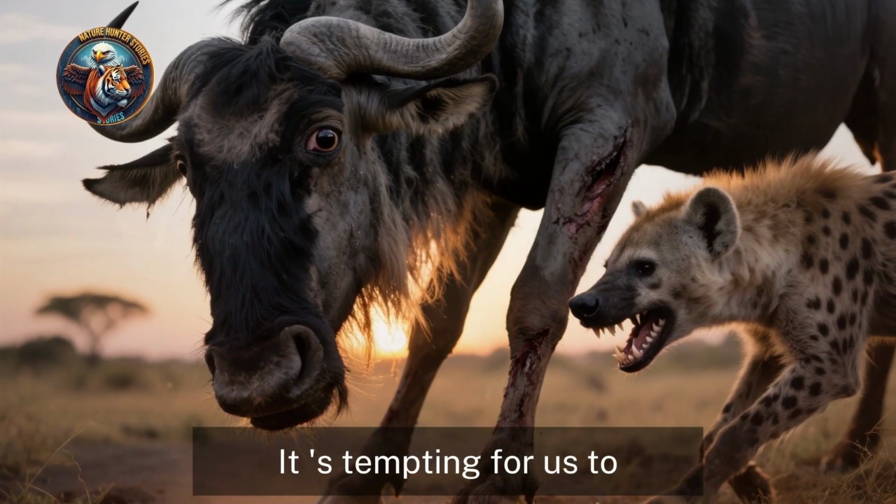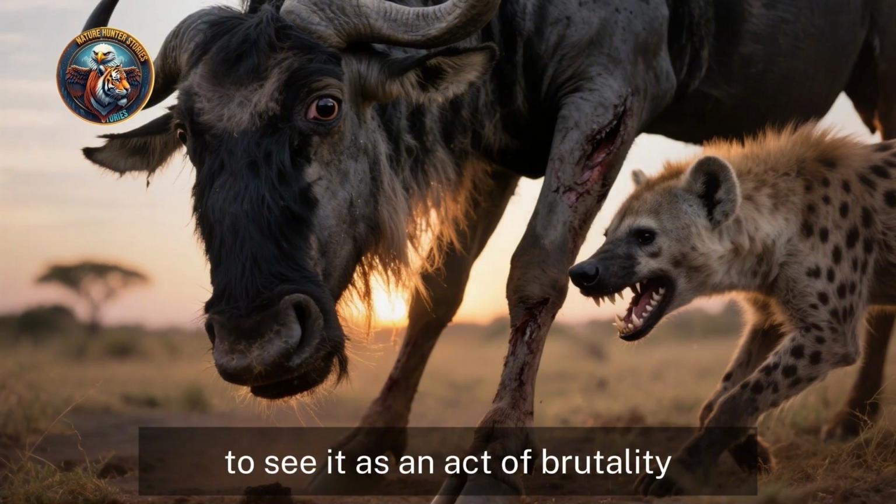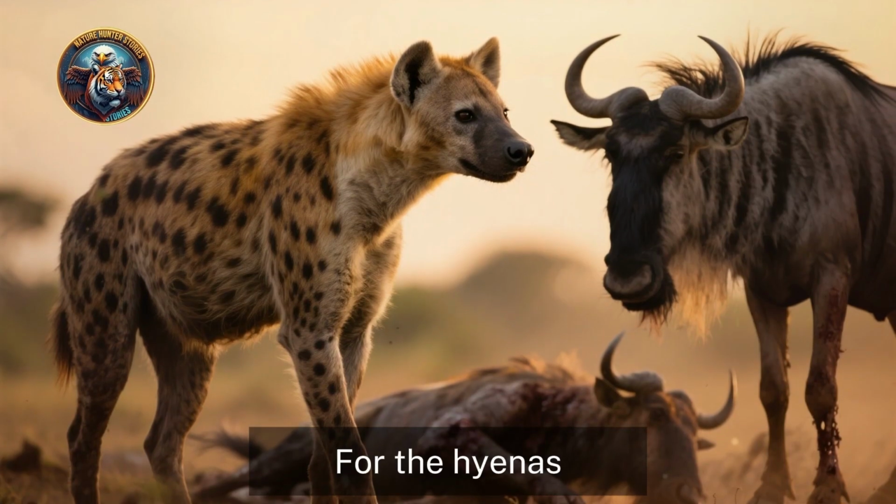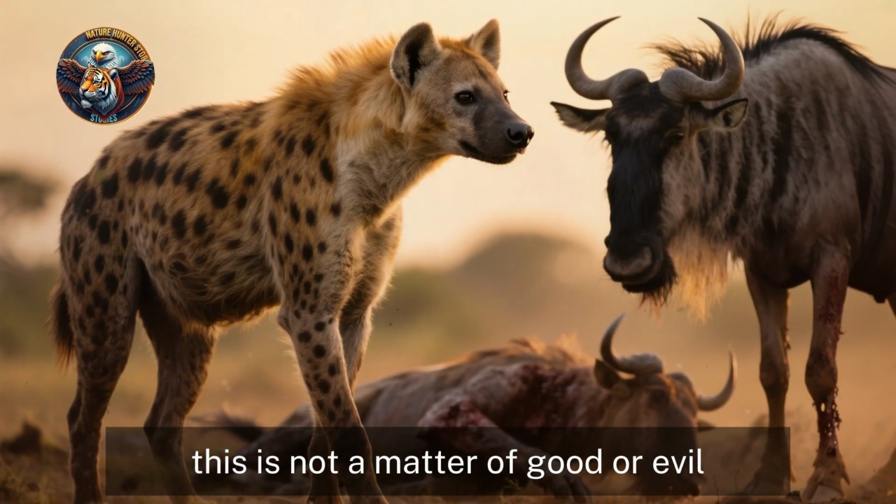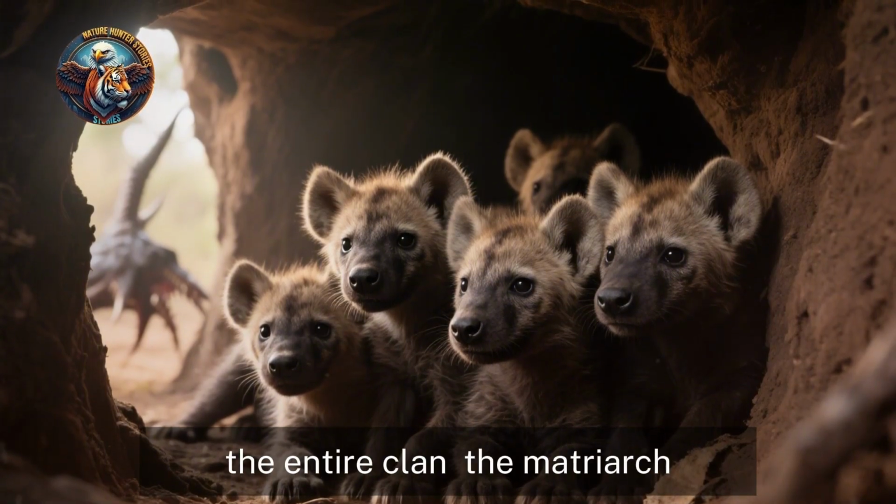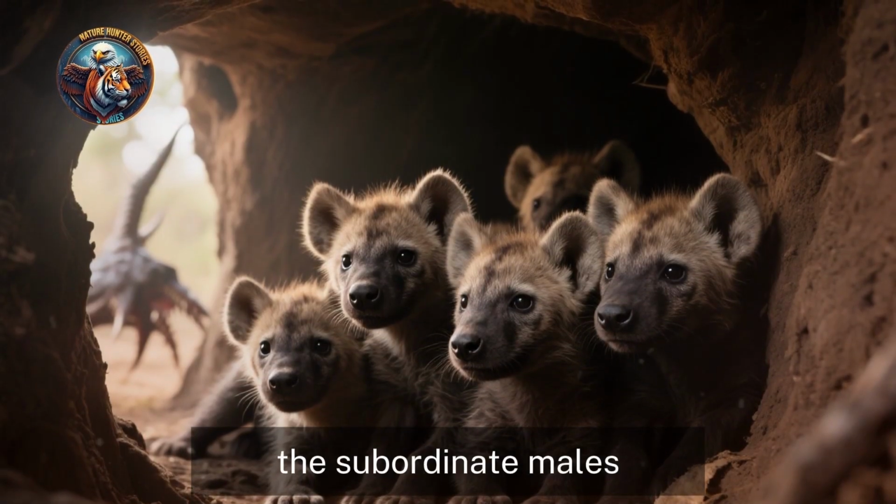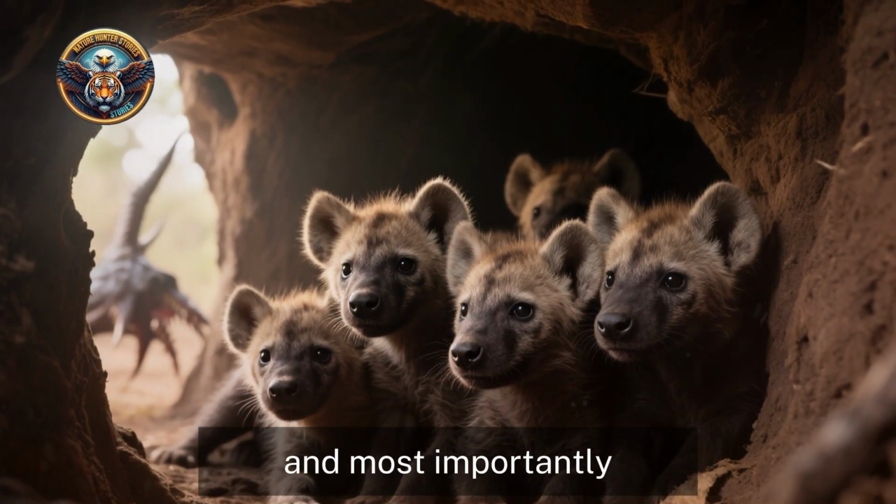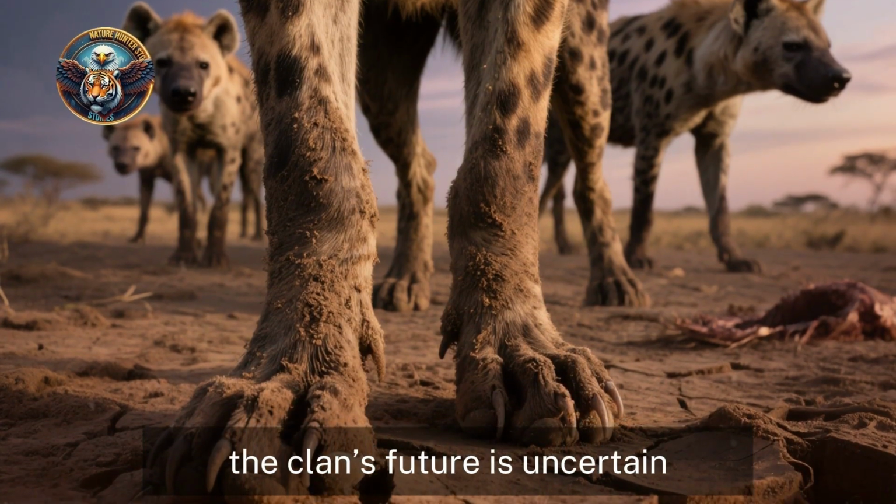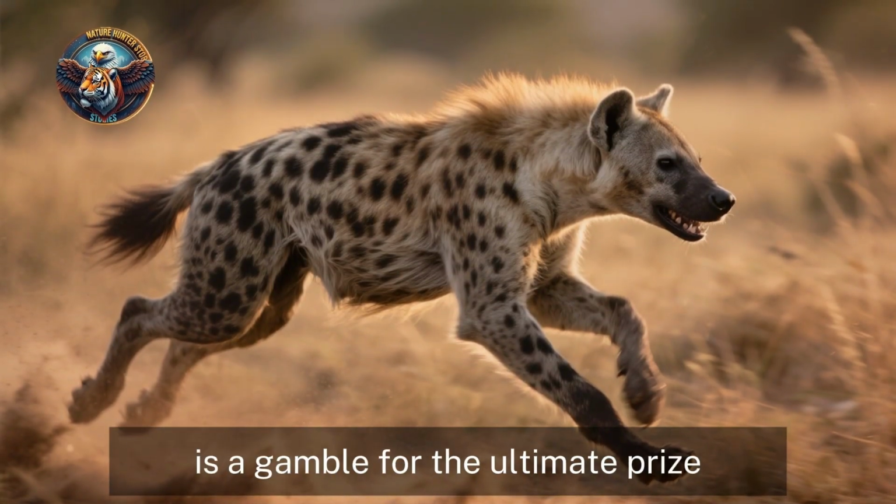It is tempting for us to project human emotions onto this scene, see it as an act of brutality. But to do so is to misunderstand the fundamental laws of the wild. For the hyenas, this is not a matter of good or evil. It is a matter of survival. This single meal will sustain the entire clan. The matriarch, the powerful females, the subordinate males, and most importantly, the vulnerable cubs waiting back at the den. Without this successful hunt, the clan's future is uncertain. Every chase, every takedown, is a gamble for the ultimate prize.